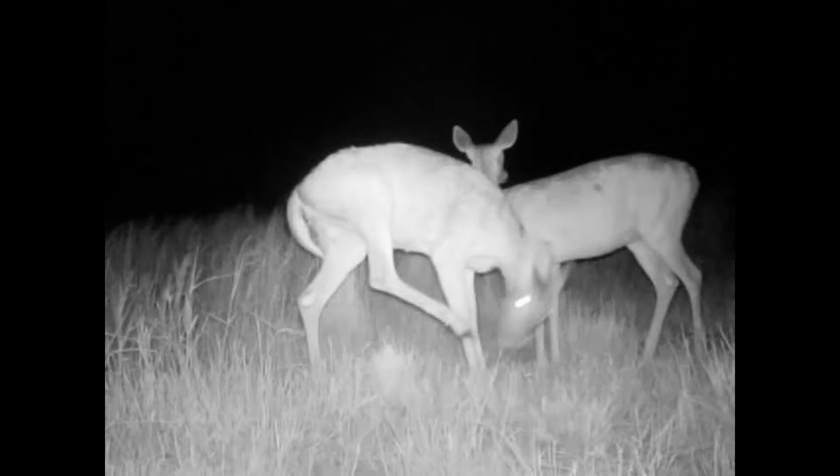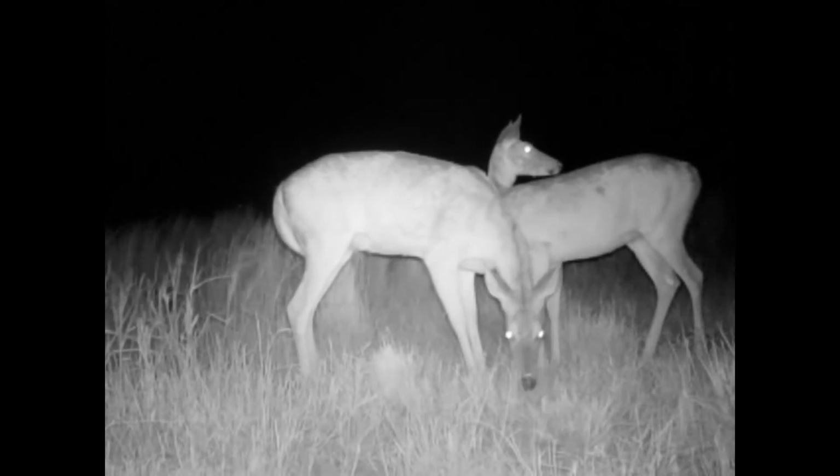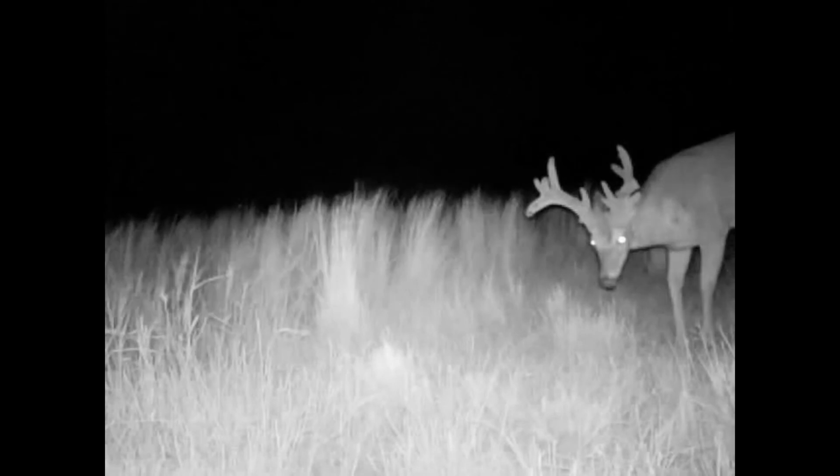I've only seen one doe with a fawn. The rest of them, I don't know if they didn't have no babies this year, or they've already kicked them off, or. But usually the babies hang around the moms a lot longer. But that's all. I don't know how to explain it.